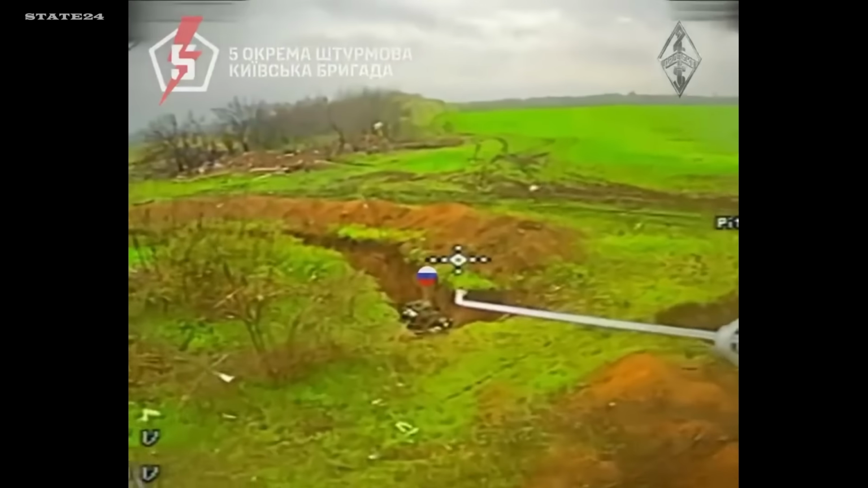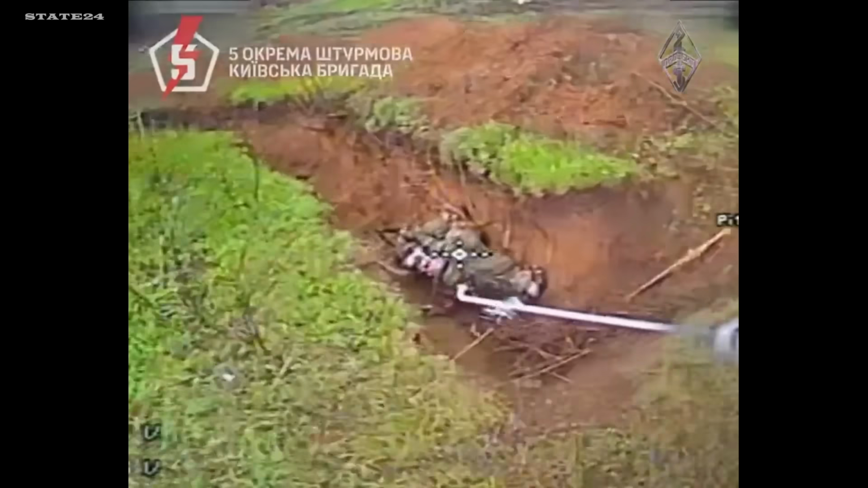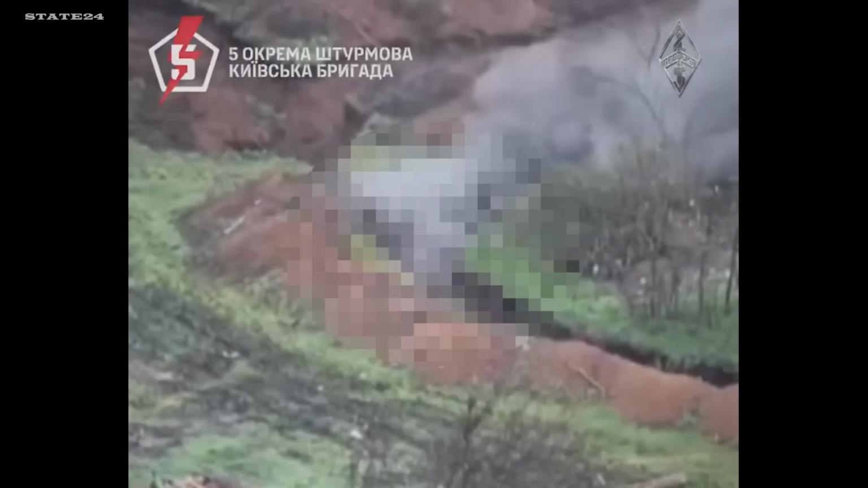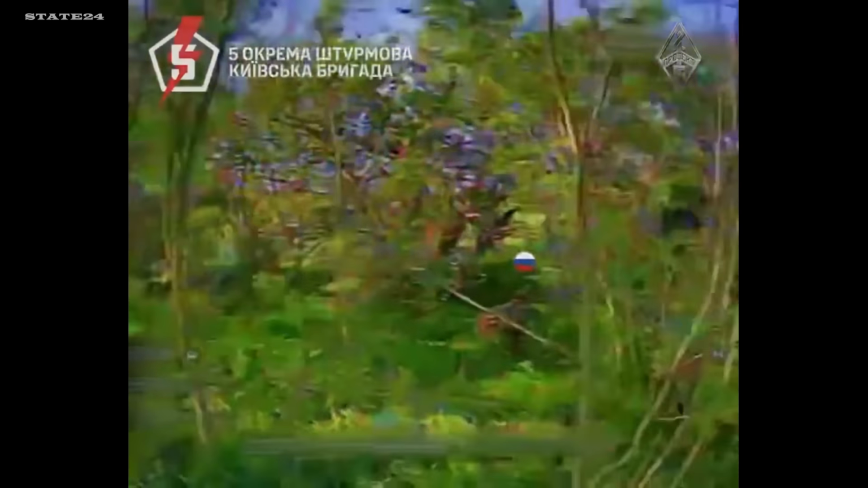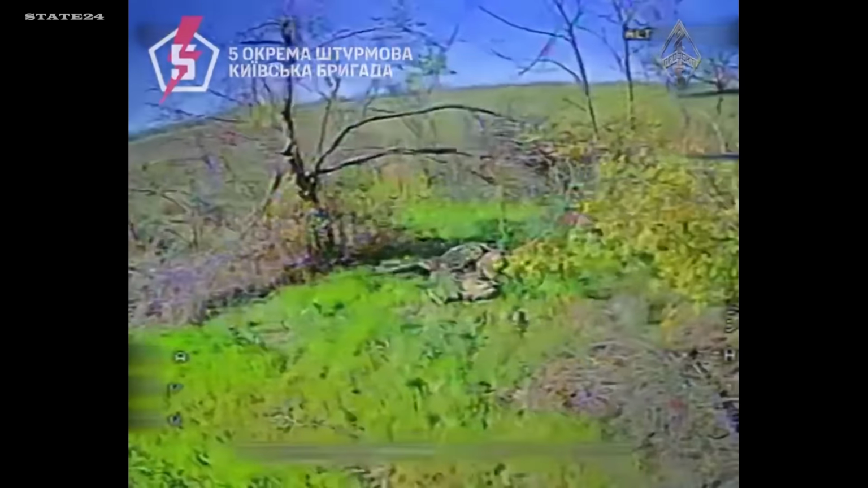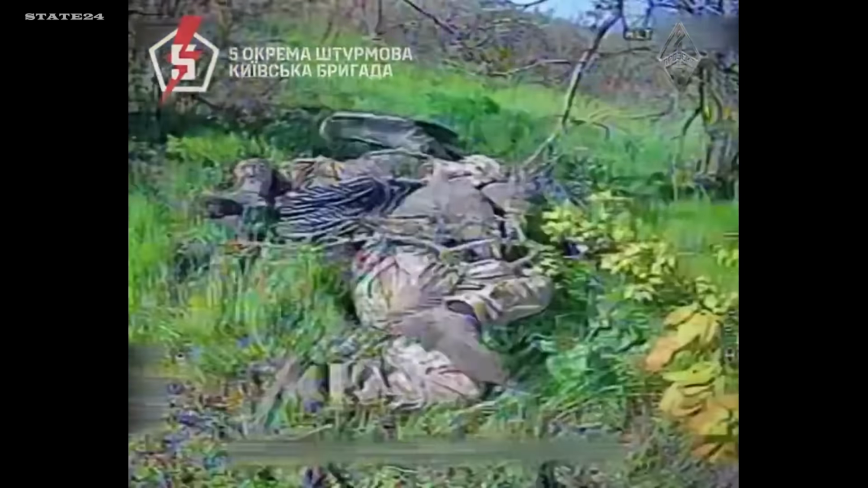The same pattern. Again. Russian soldiers wandering without direction, without formation, without any counter-drone awareness, moving toward Ukrainian positions they will never reach. This has been happening since the beginning of this war. The faces change, the outcome doesn't.